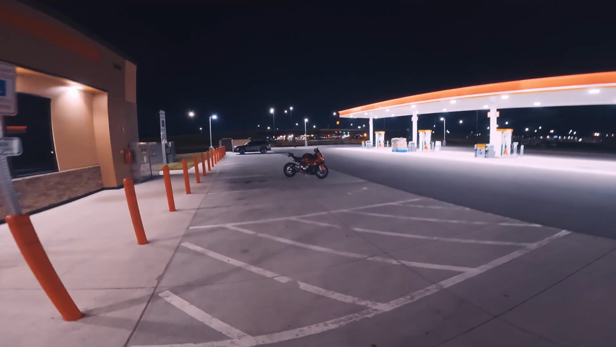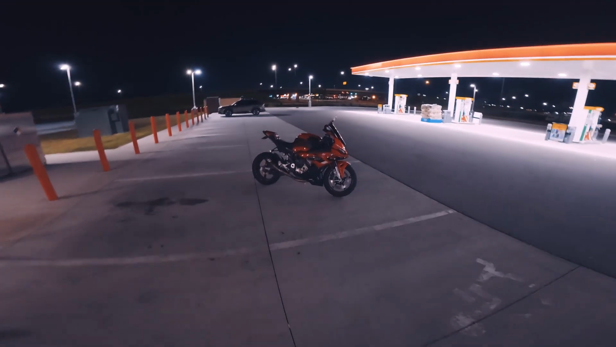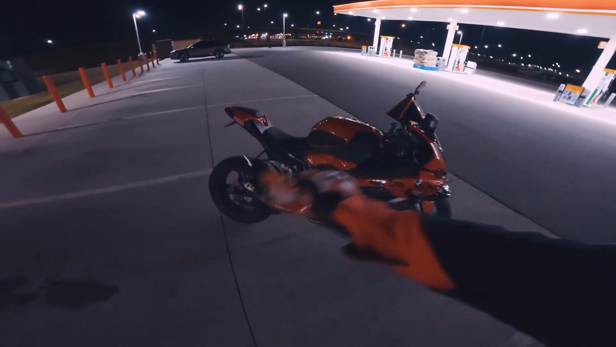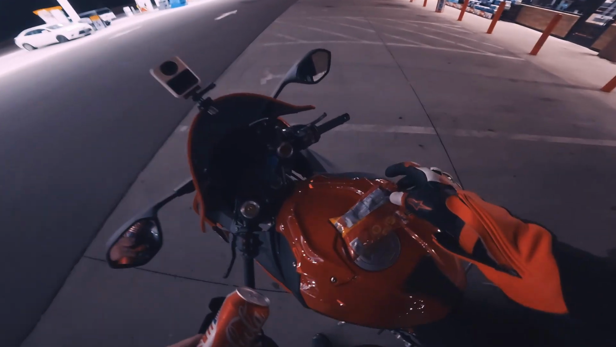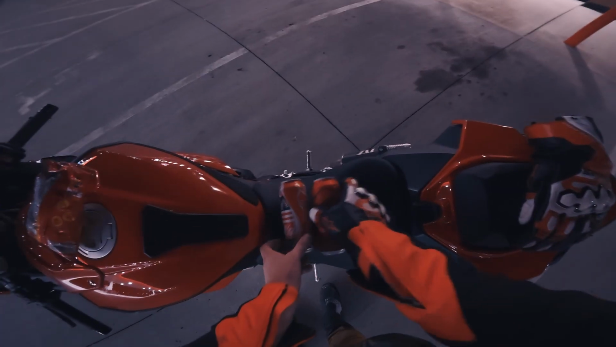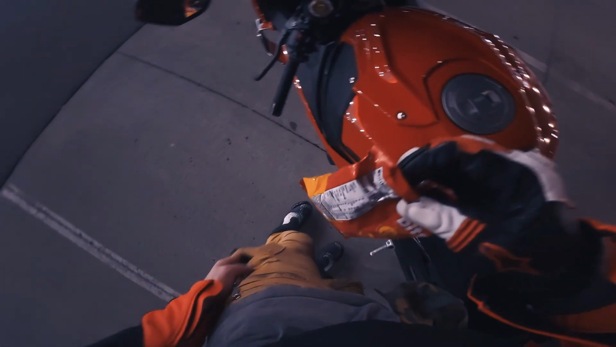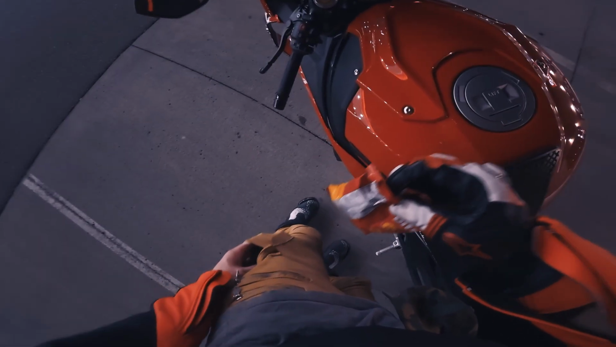Look at that bike. That's so pretty. Even though it needs a tune and new graphics. Which new graphics are coming soon. New graphics before the tune, actually. It's probably not the way that I should do it, but it's the way that I'm gonna do it. I want my bike to stand out amongst the rest.